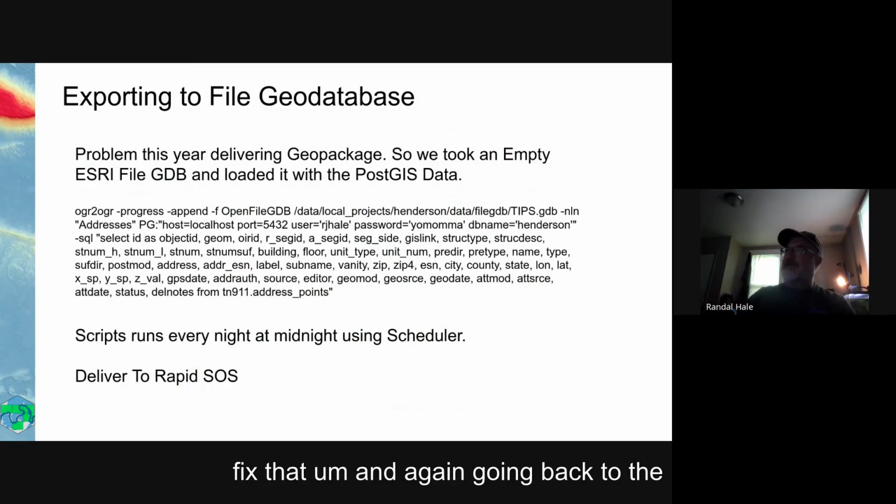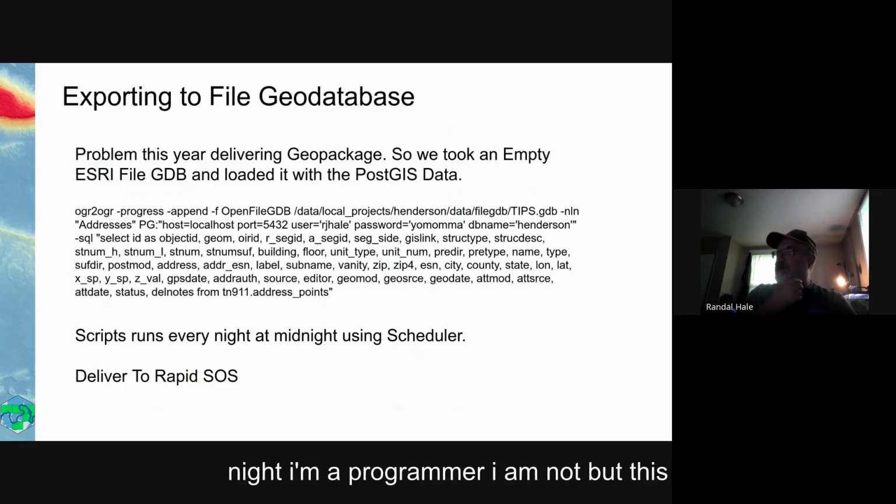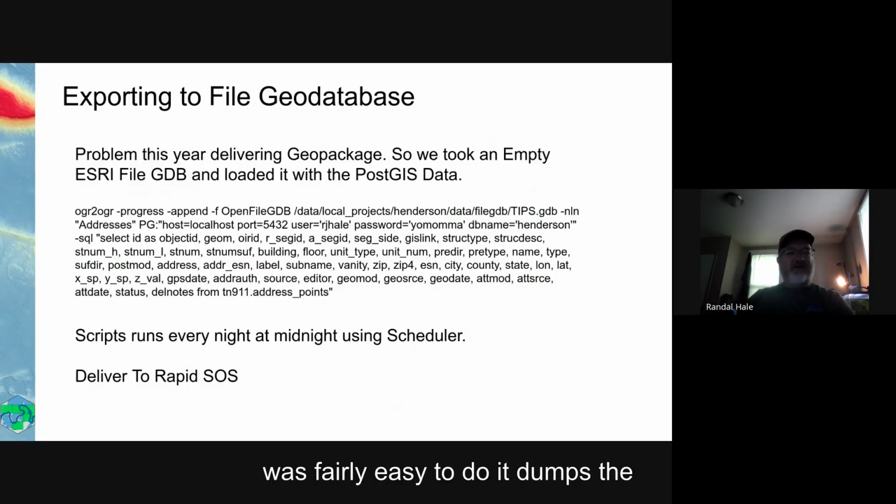And again, going back to the GeoPackage, we set up a script to run every night. I'm not a programmer, but this was fairly easy to do. It dumps the database out, and dumps it into a file in the Esri file format.